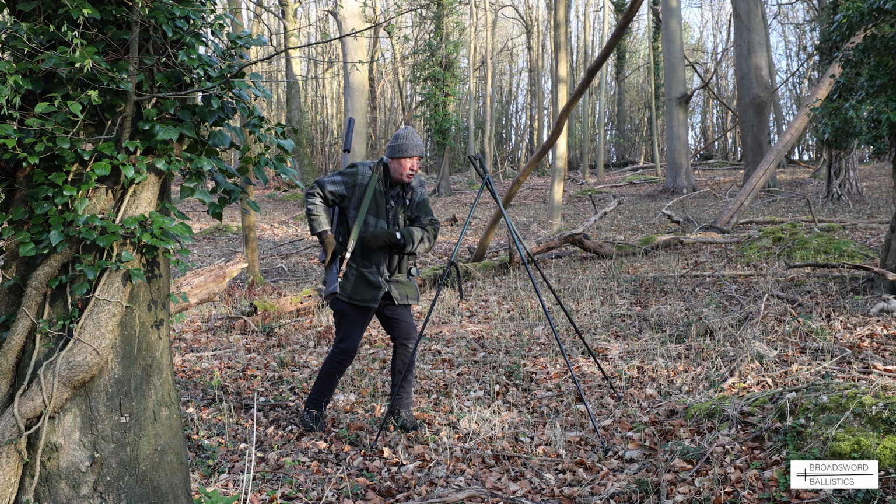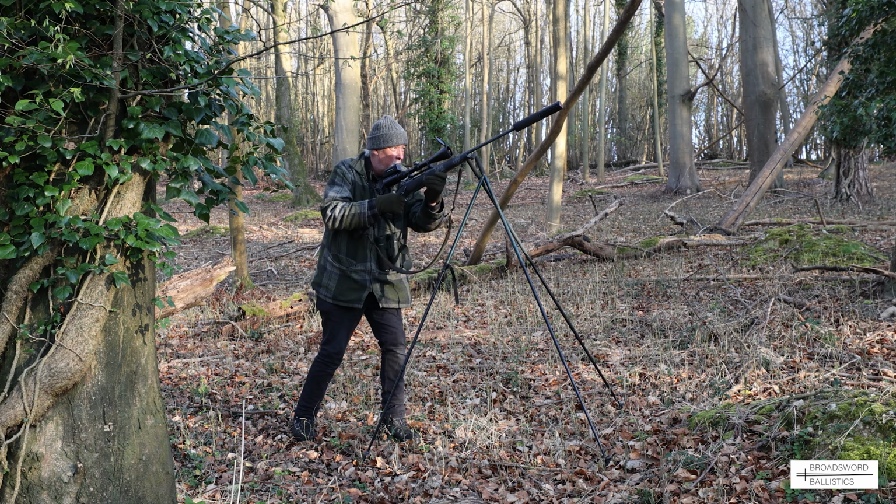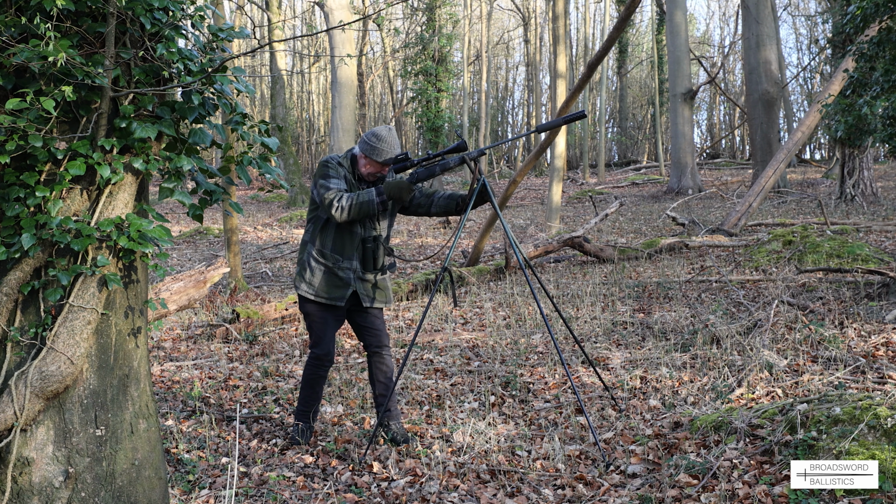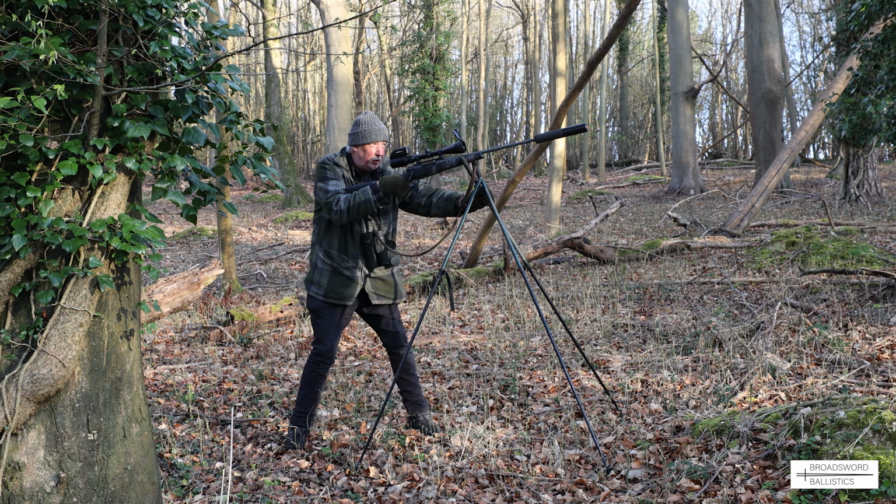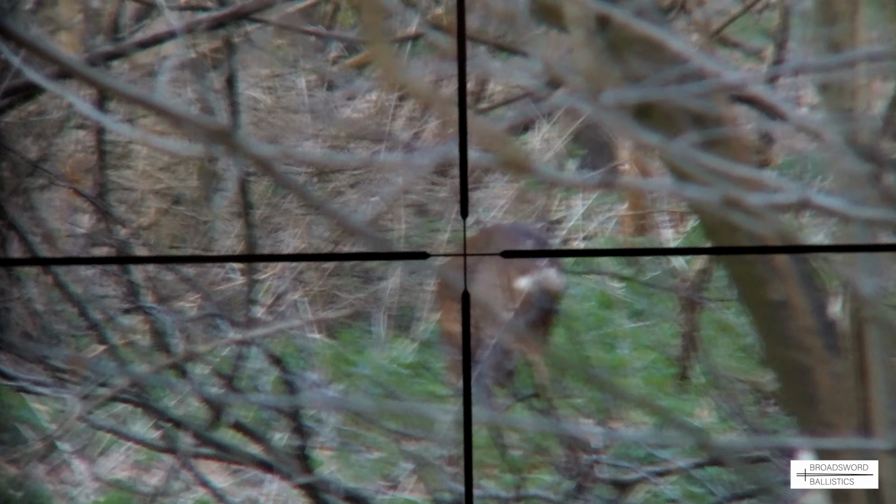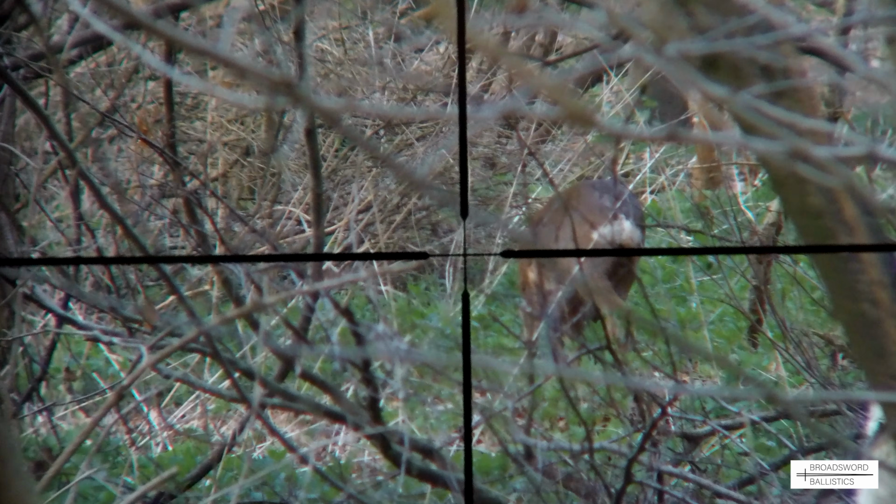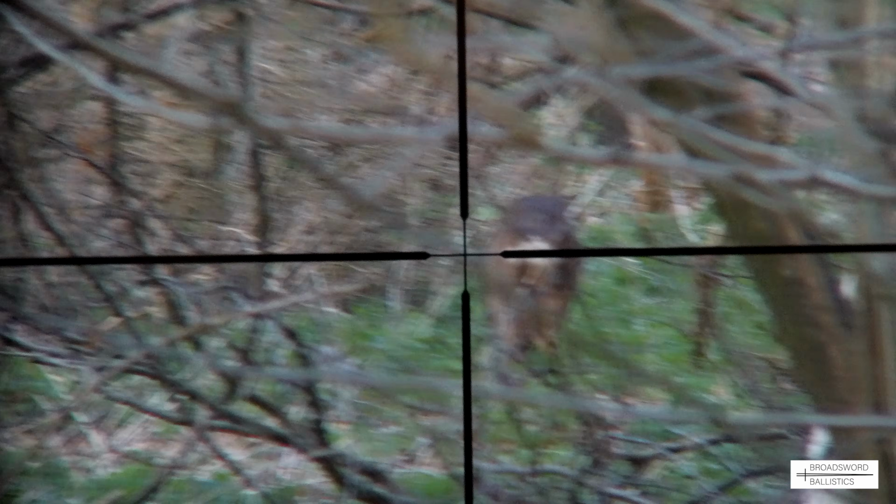I want to just get set up and check. It's very, very crunchy underfoot. Oh, here we go, okay. I'll take the safety off. Nice quiet safety on this Weatherby. Yeah, the buck's facing away from me at the moment, so I'm going to just watch him for a while. There's no hurry. His doe's bedded down. It's about 40 yards away, so here we are.